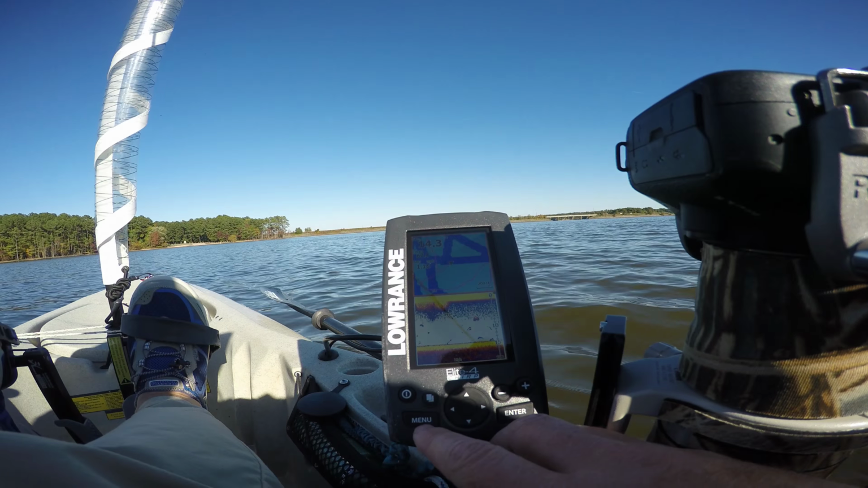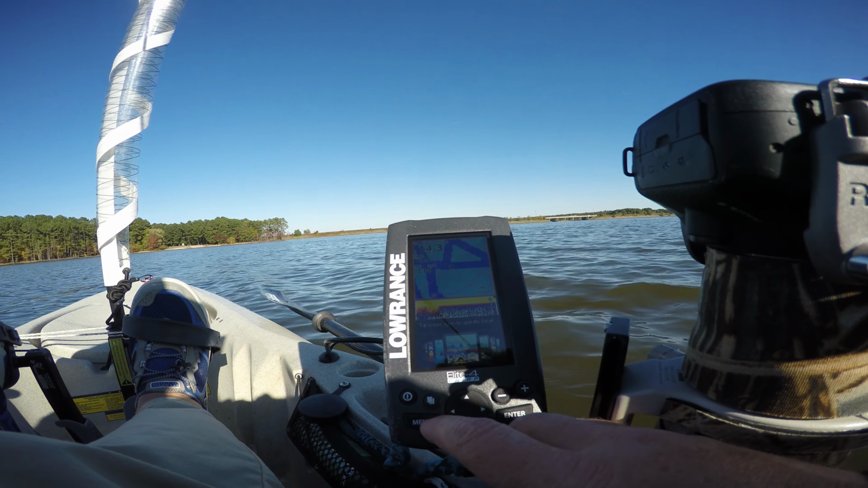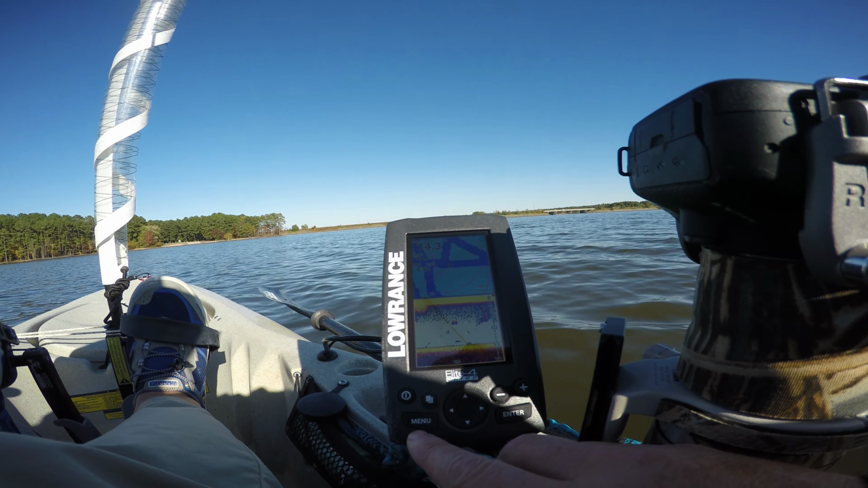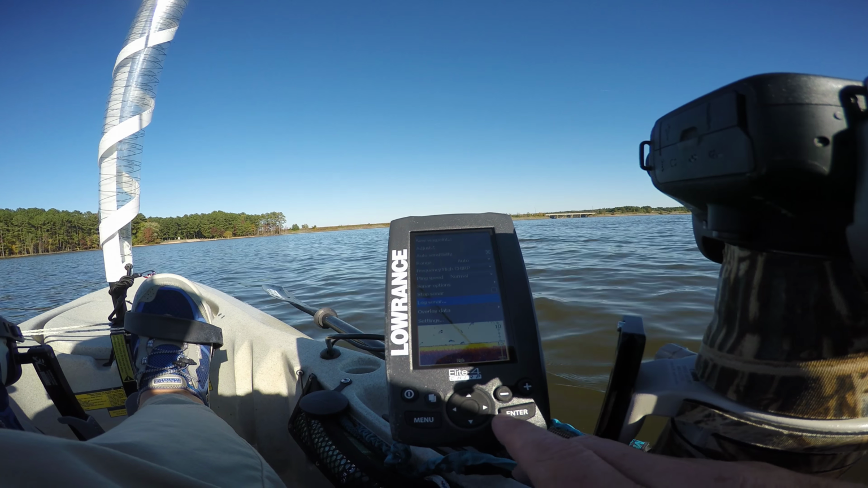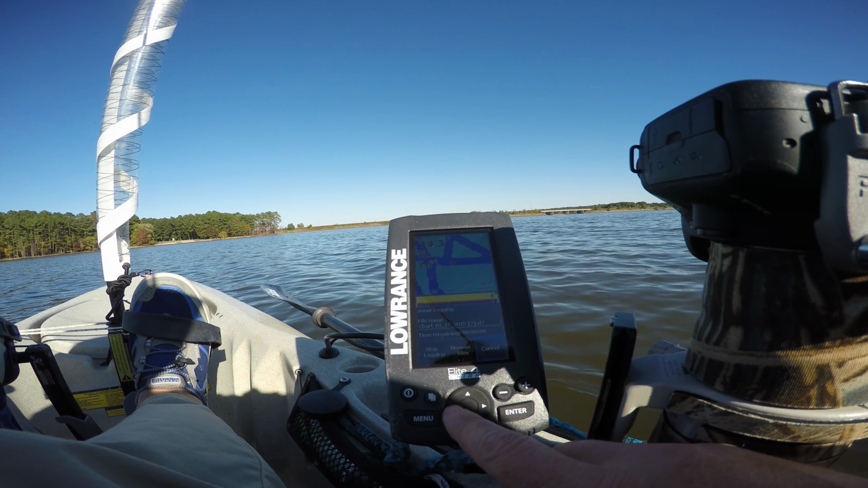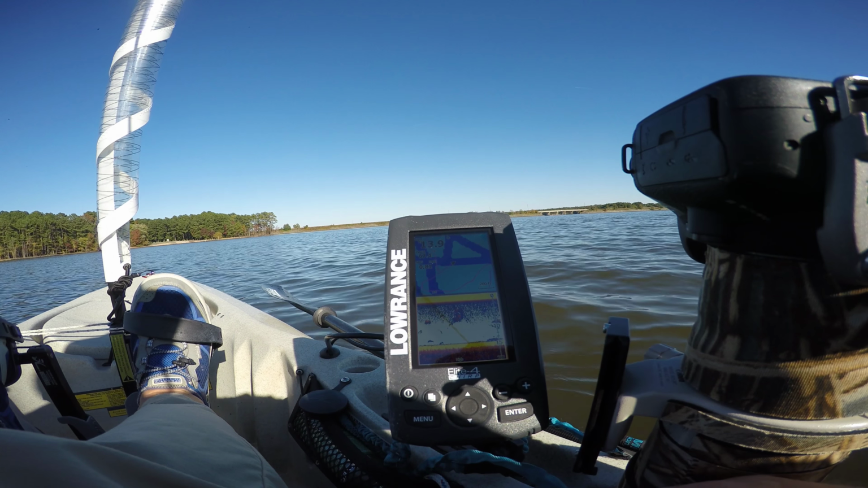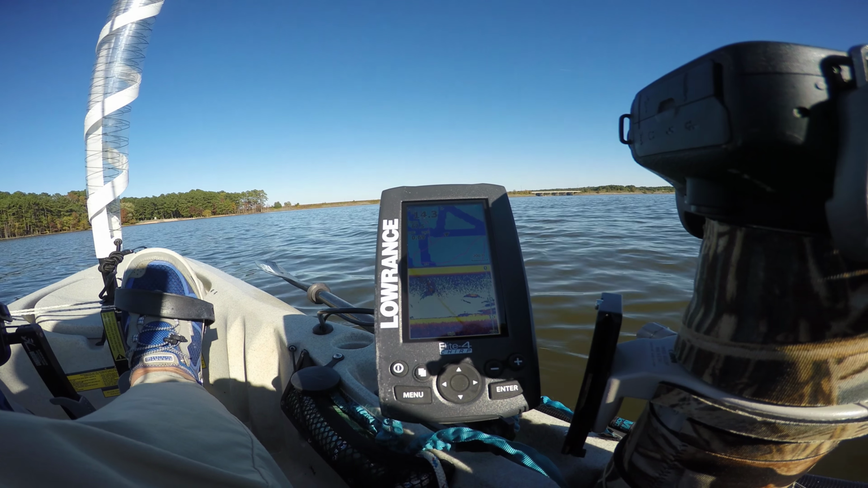I'm gonna go ahead and turn my log off. And again, I'm gonna make sure I'm looking at the sonar side. So I'll double click the pages button, and that highlights my sonar. Get to my menu, go down to log sonar, and I'll hit stop logging. And that's it. I'll take these files back, try to merge them all together, and see what happens.